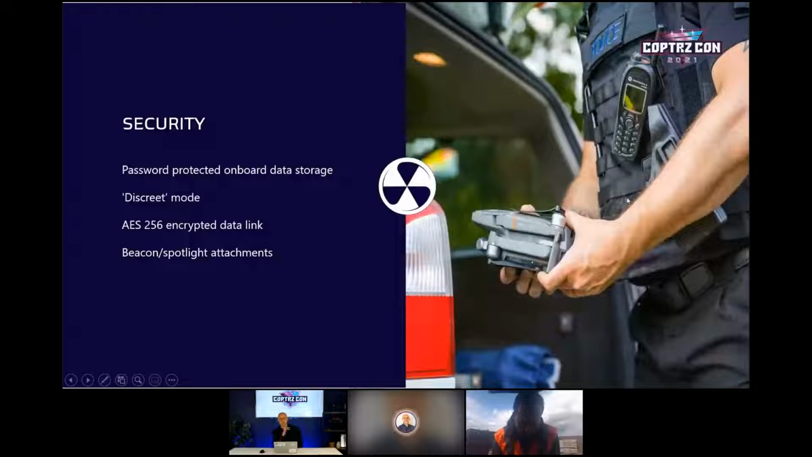If anybody does have any questions on the search and rescue and security side, drop them in the chat, and we will put them through to our specialist, Sam Dennis, who heads up the security side here at Coptrz.